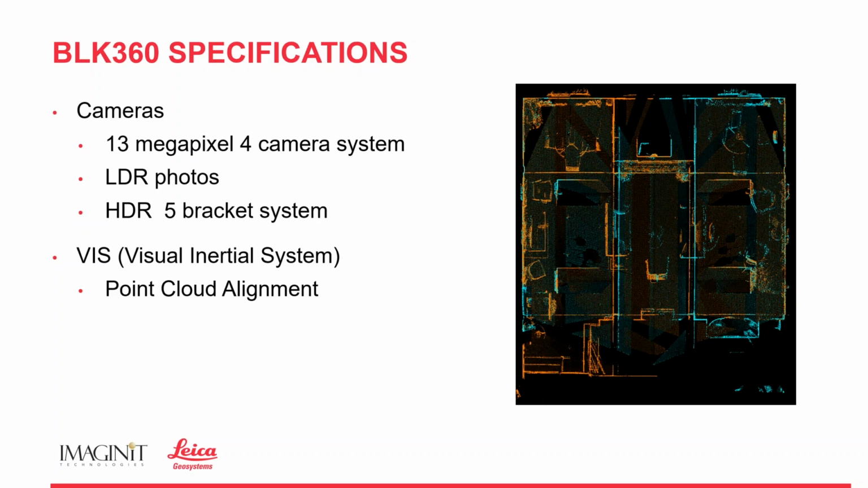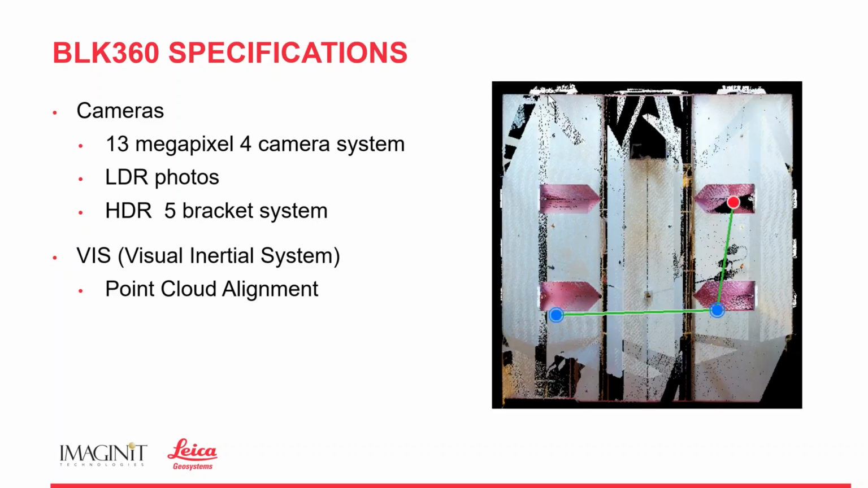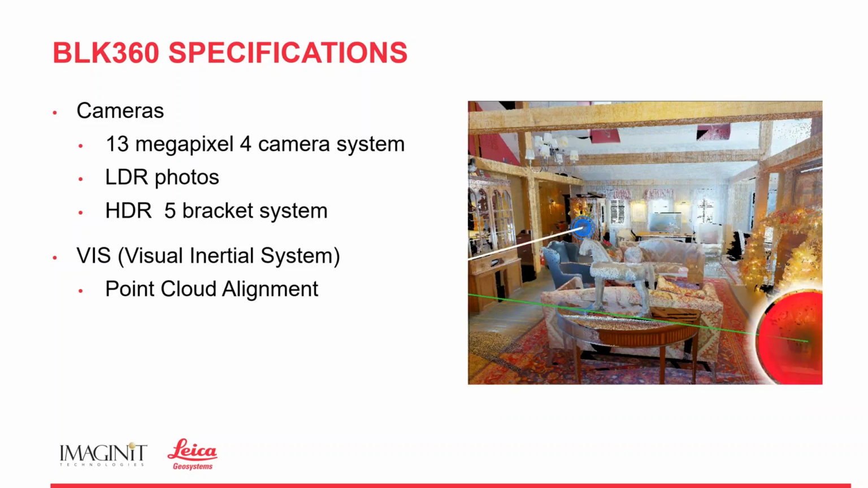And for those of you who have never seen this before, what we're looking at here is the registration process inside the Field 360 application. Ultimately, our scans end up stitched, or registered together, that creates one big point cloud.